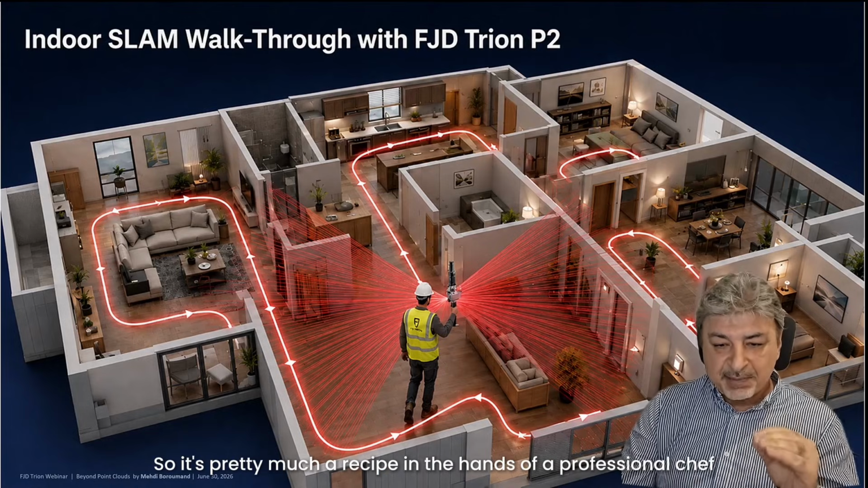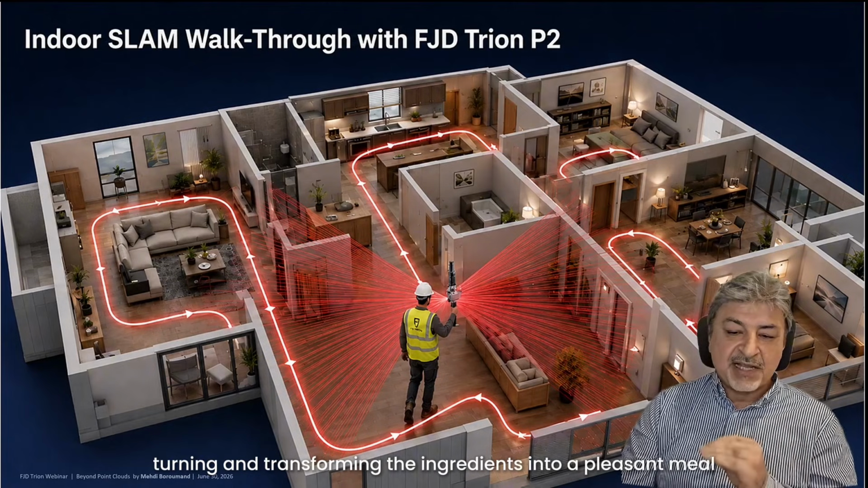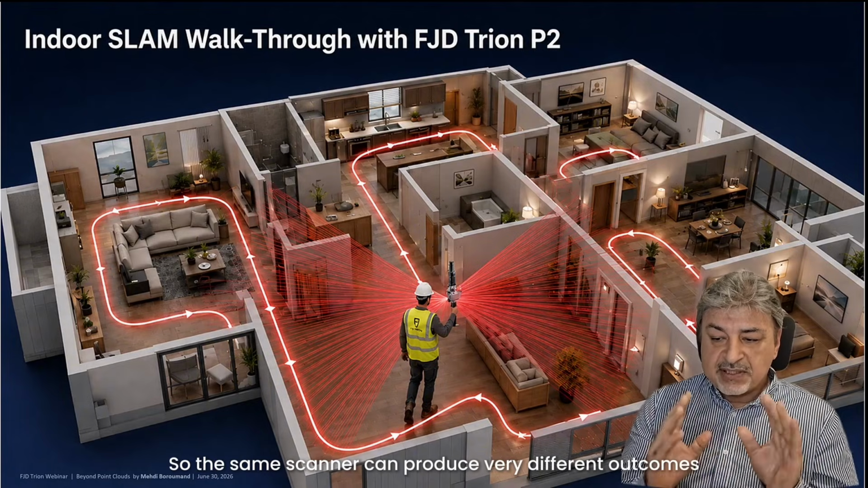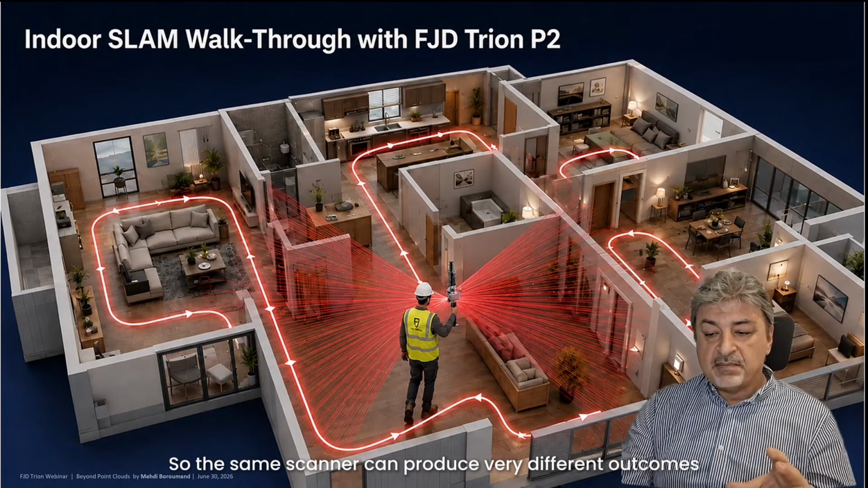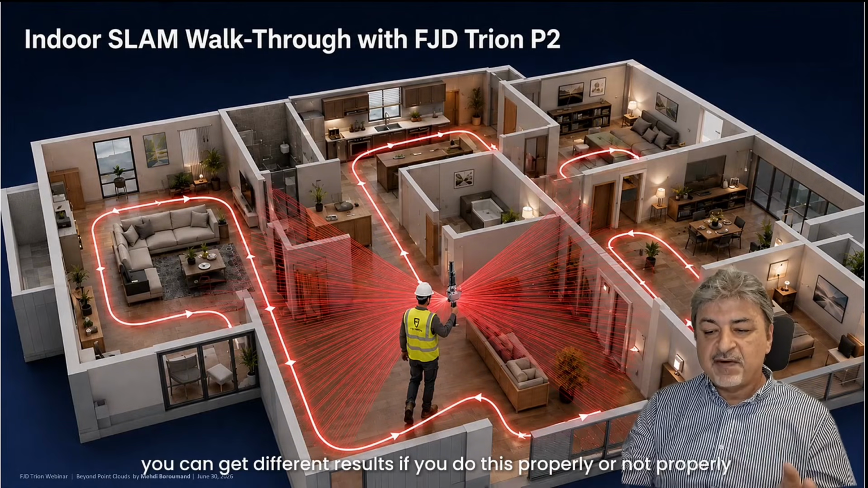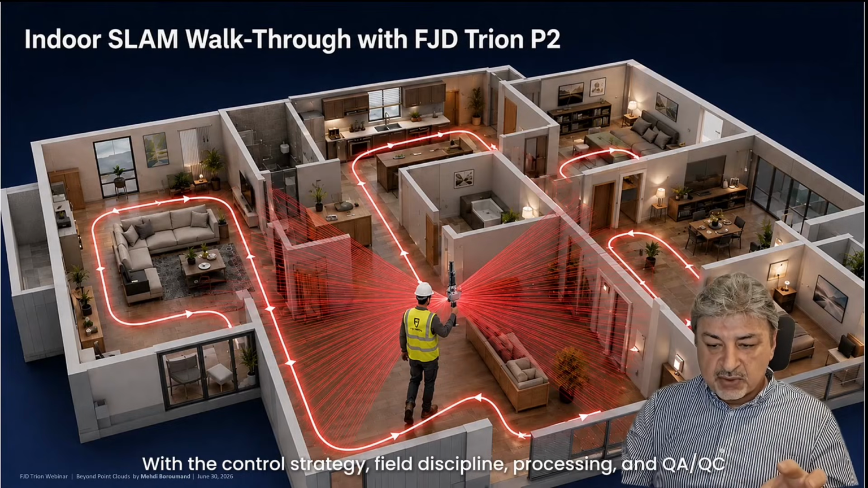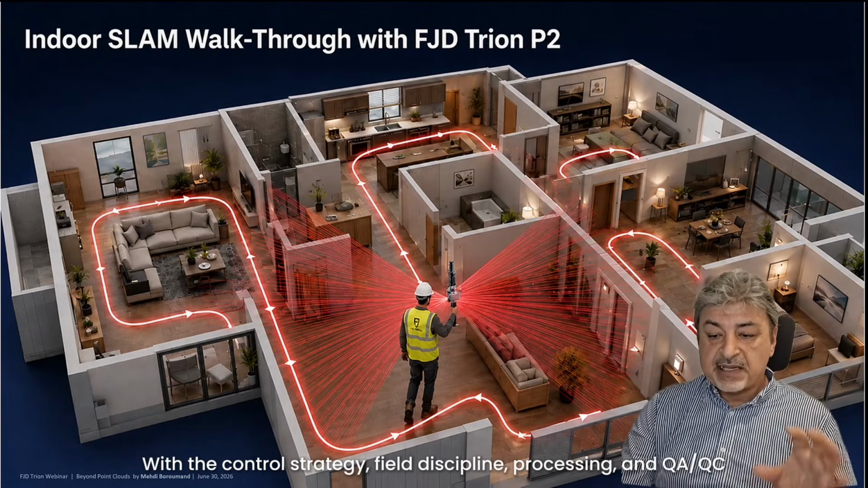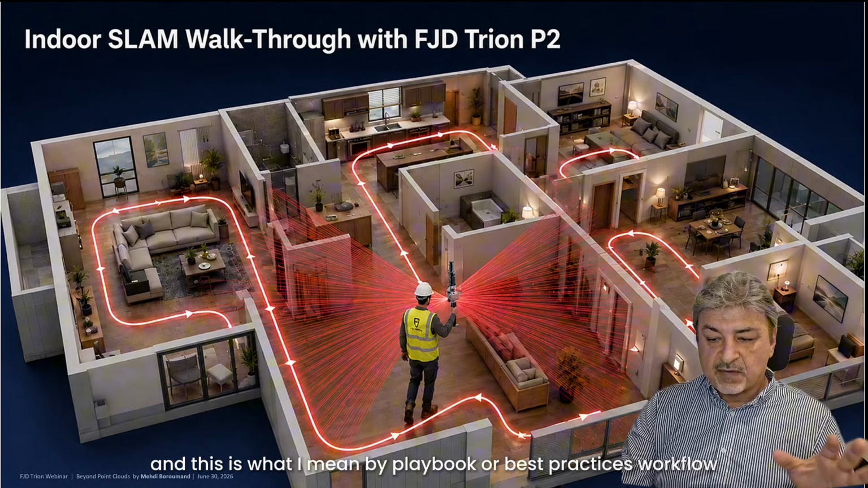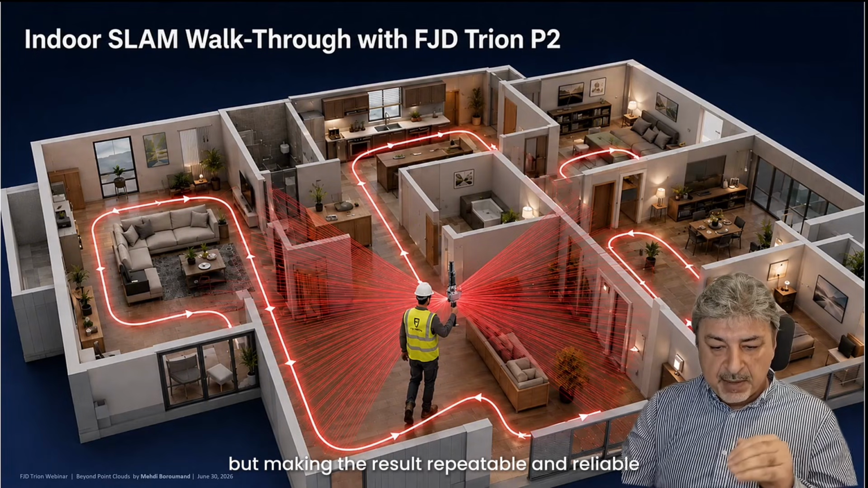It's pretty much the recipe in the hands of a professional chef, transforming the ingredients into a pleasant meal. The same scanner can produce very different outcomes depending on the route planning. With the same scanner and the same space, you can get different results if you do this properly or not. So with the control strategy, field discipline, processing, and QA/QC, this is what I mean by a playbook or best practices workflow. Not making the job complicated, but making the result repeatable and reliable.